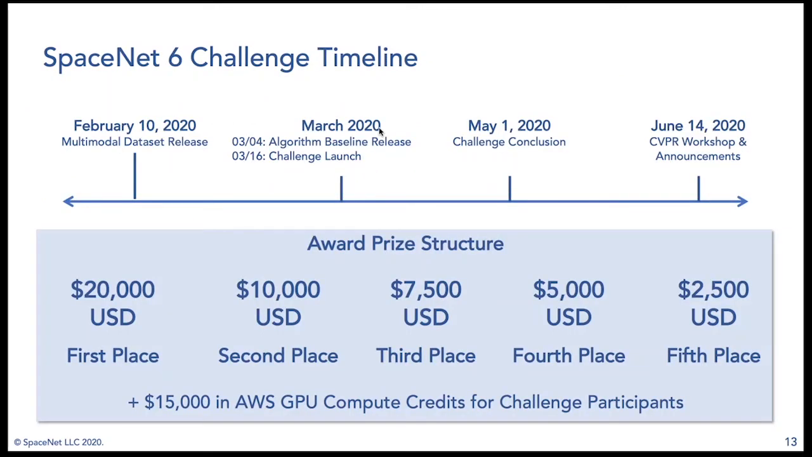So this is the SpaceNet 6 timeline. We released the data on early February 10th. As I said, you can download that today via AWS. The challenge started on March 16th. We released an algorithmic baseline, so basically starter code that Daniel created to help our participants get started and spun up on this challenging problem.